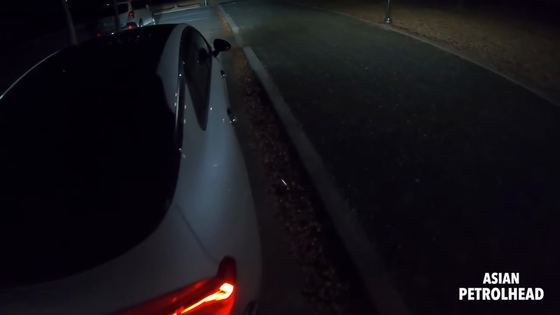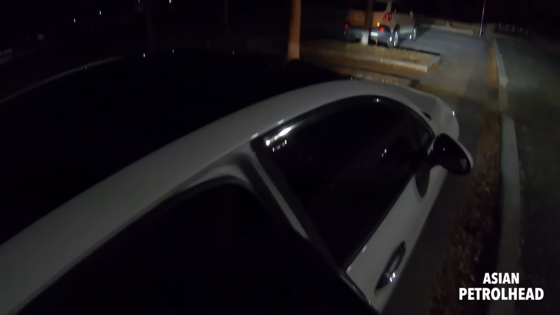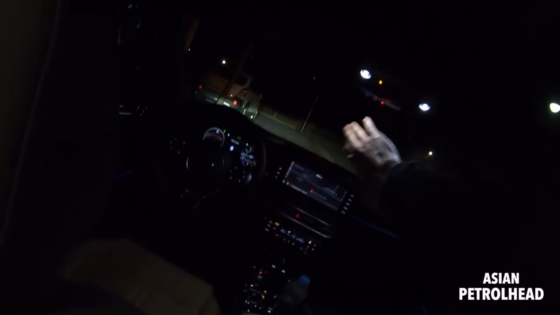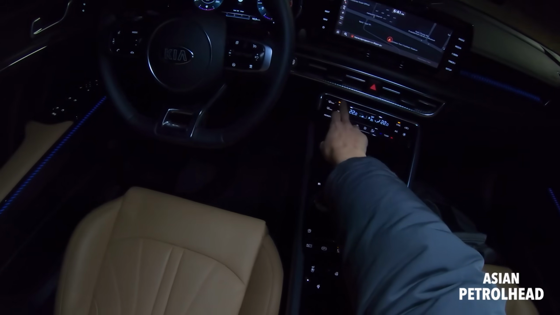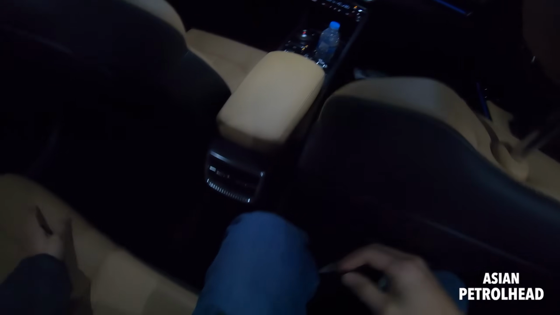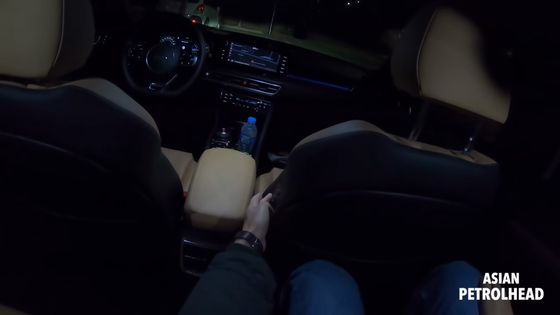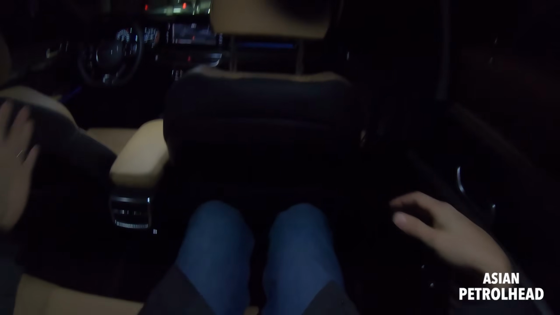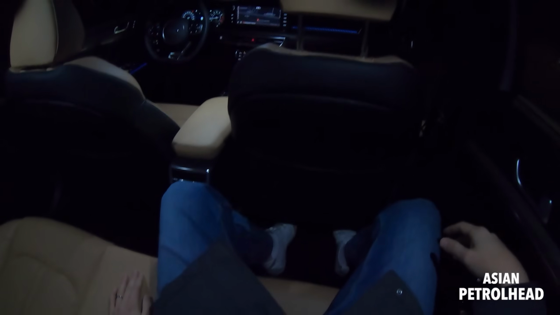Okay guys, now let me also show you the second row seats. You guys know I'm about 6'2". It's quite a cold day today. Okay, so we have a walk-in device for lazy people like me, so you can certainly tell the front passengers to give you some more leg room.